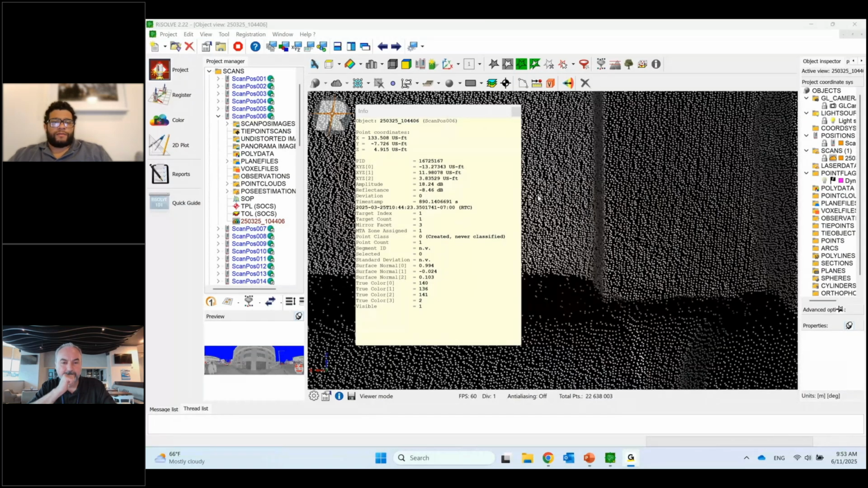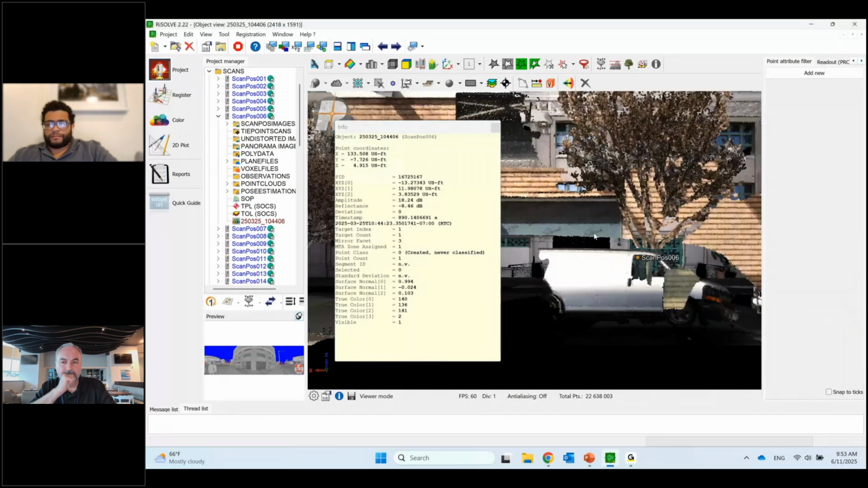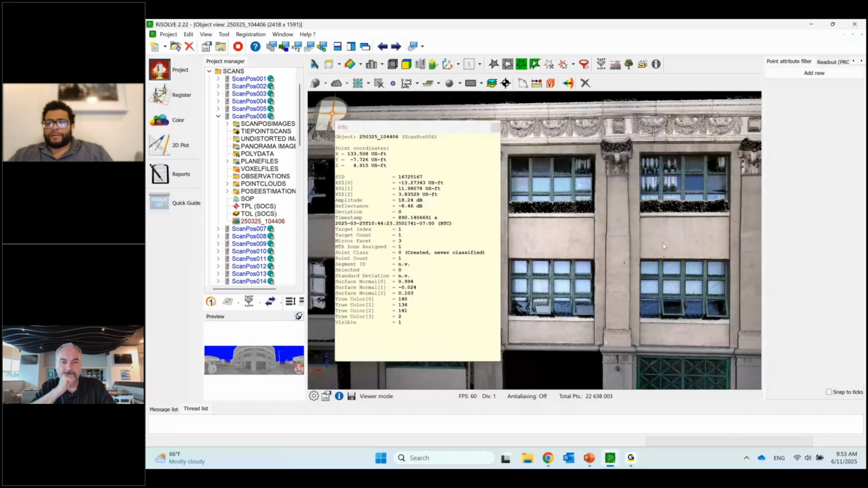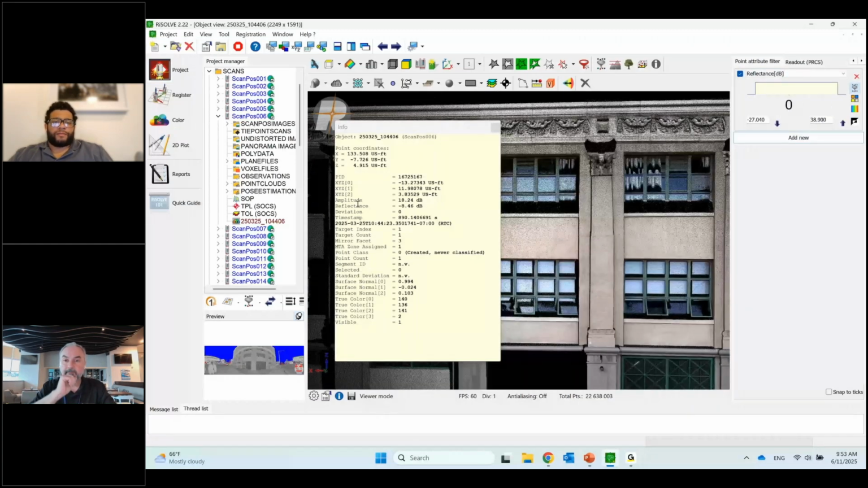Let me give you a visual of that. I'll keep looking at this building face. If I go into the point attribute filter, I can filter by reflectivity, let's say. This point has a reflectance of negative 8.4. If I change my negative bound to negative 8.4, and you keep an eye on the data, you'll see the data start to disappear, because now I'm filtering out points by reflectivity.